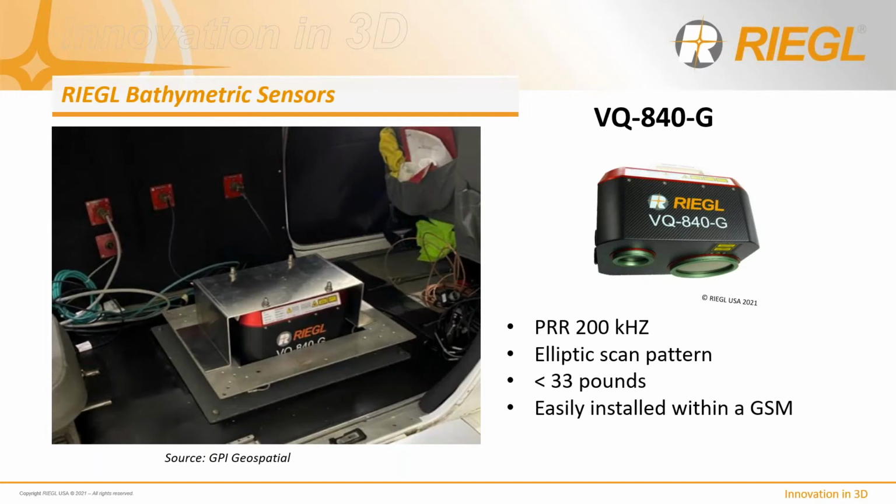So to talk a little bit further about the VQ840G and another installation angle here, this was done in a fixed wing aircraft to do some early tests here in Orlando. Our partner GPI Geospatial was nice enough to fly that for us. So we have many different pulse rates. This goes to a maximum level of 200 kilohertz.